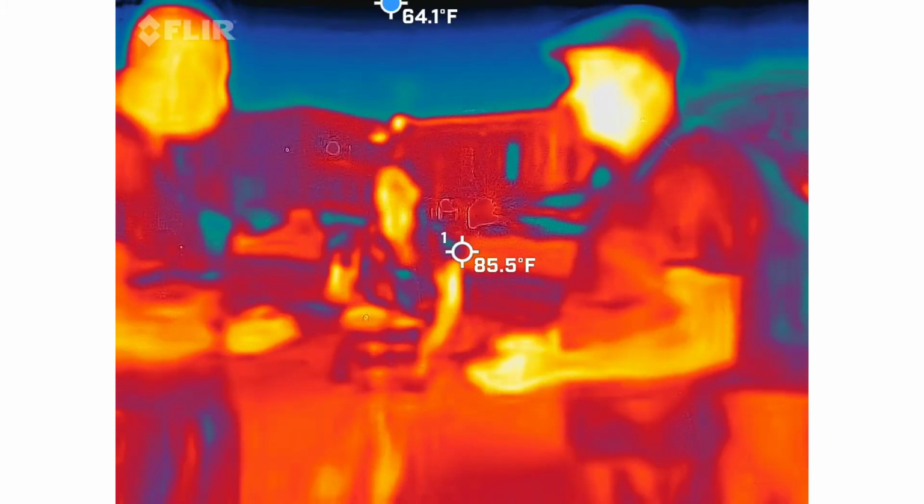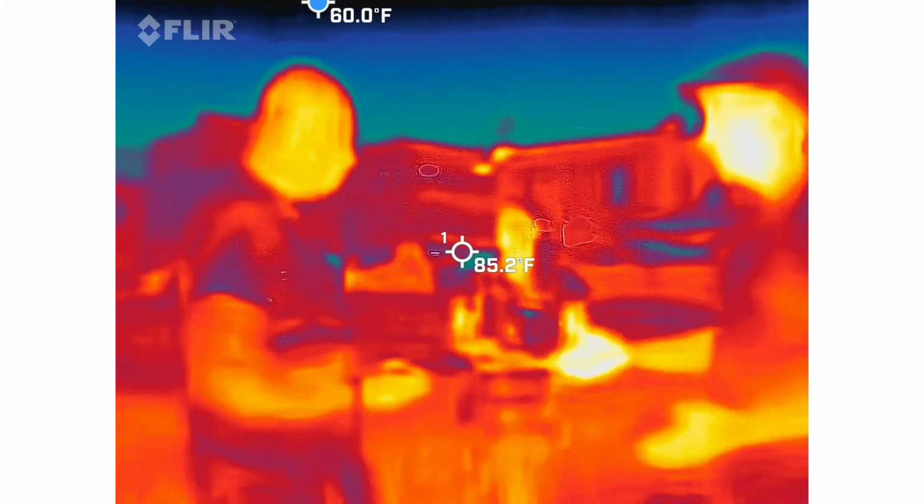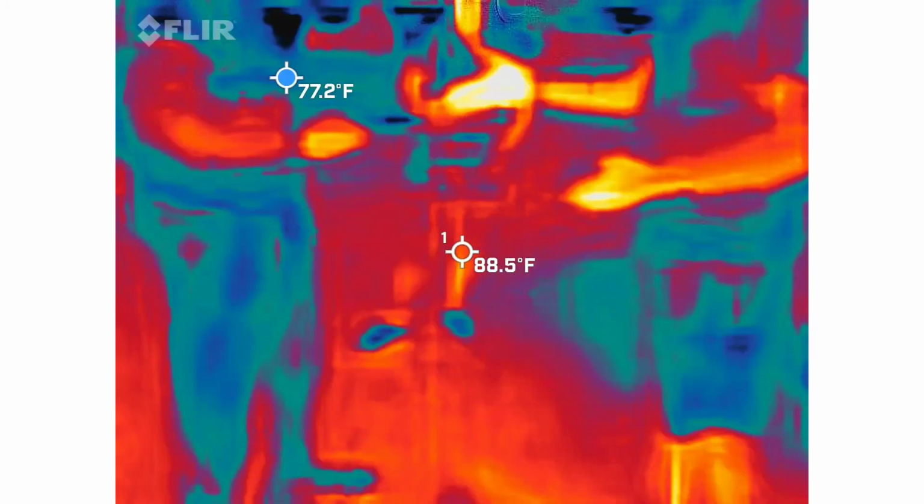Because again, the red means they're touching it. That's not a big deal to me. I'd rather get a color in the middle to show the proximity, that they can follow direction. Okay. Does that make sense?